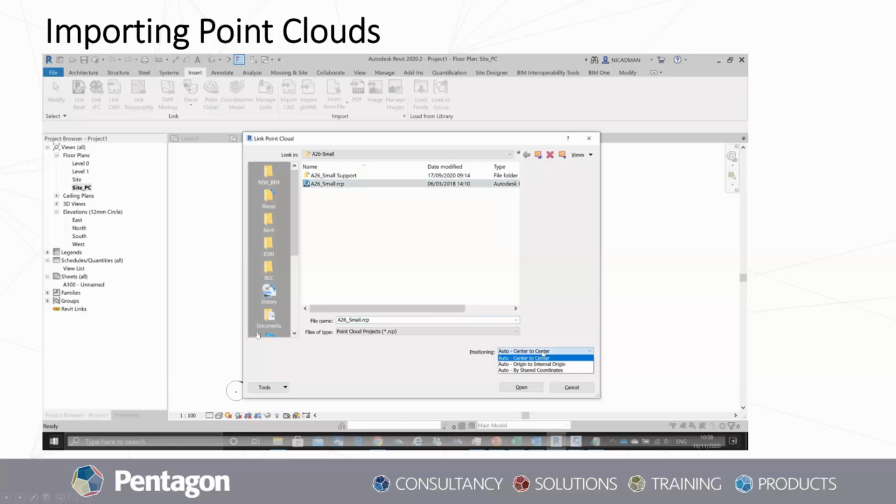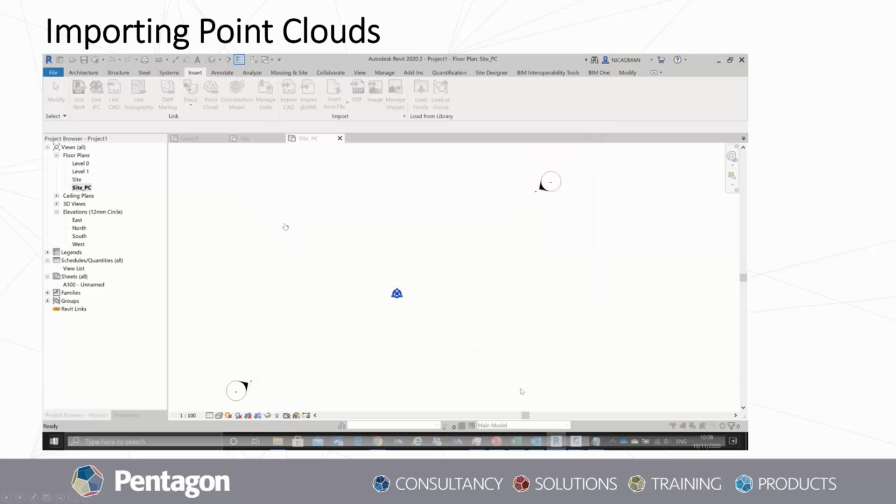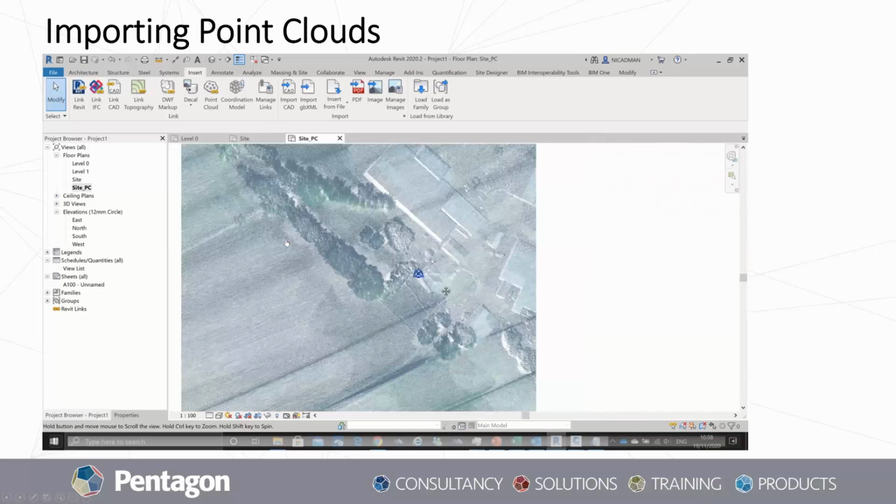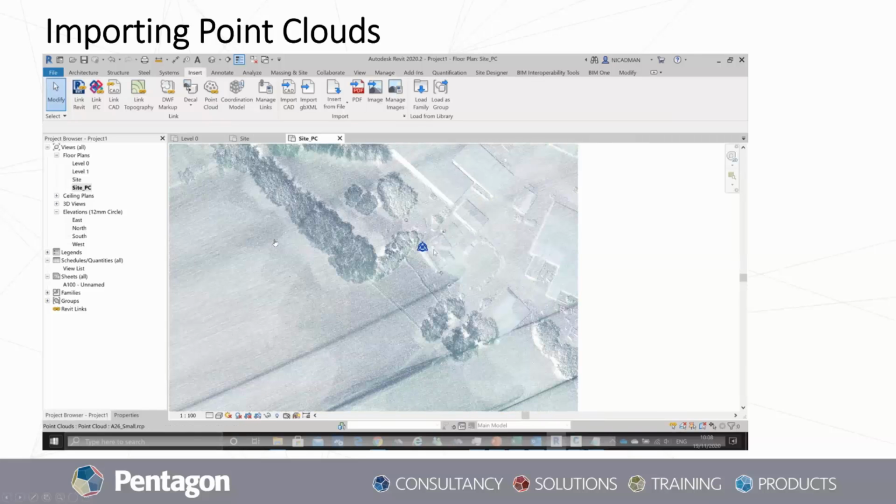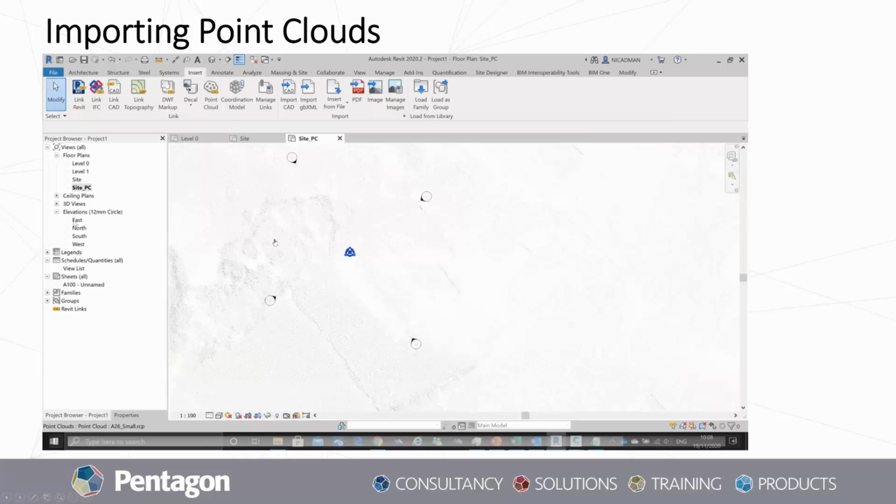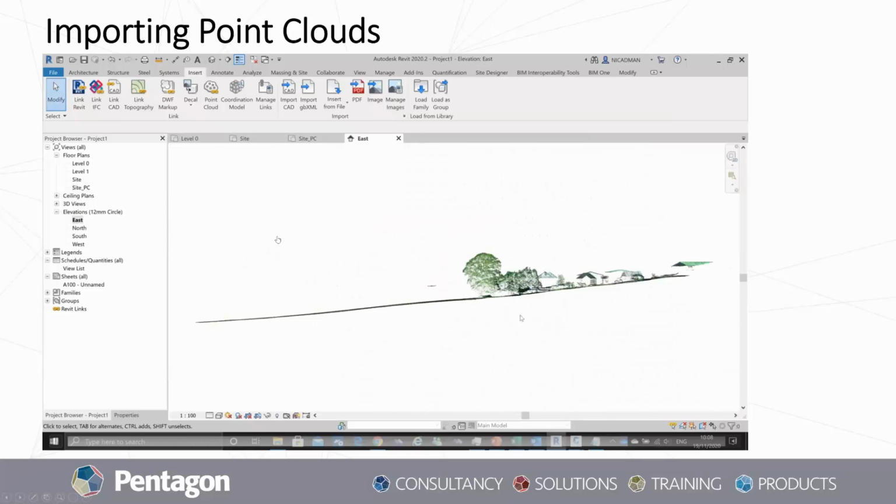The next thing in this video is we're going to bring in the actual ReCap file, and we're going to bring it in by shared coordinates. And you'll see that this will come in with the survey point directly on that corner of the building that we found the coordinates against in Civil 3D. Now, this is important.